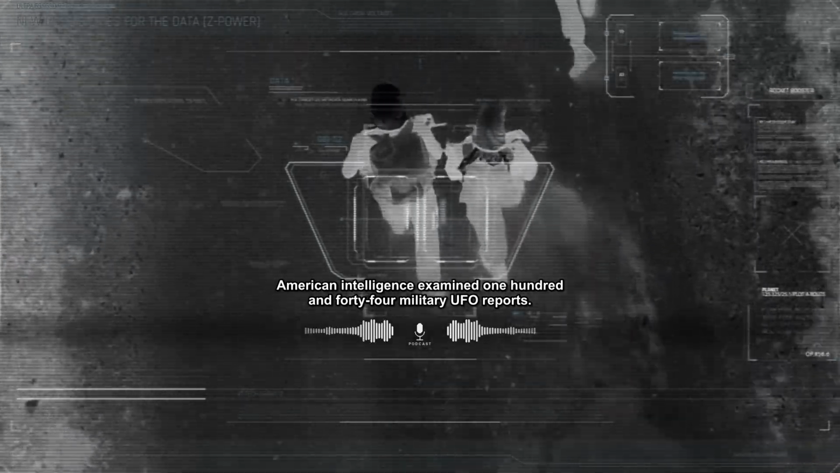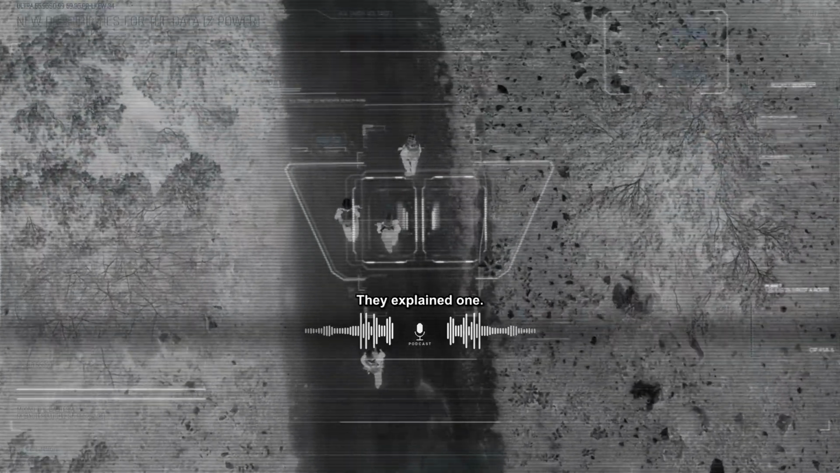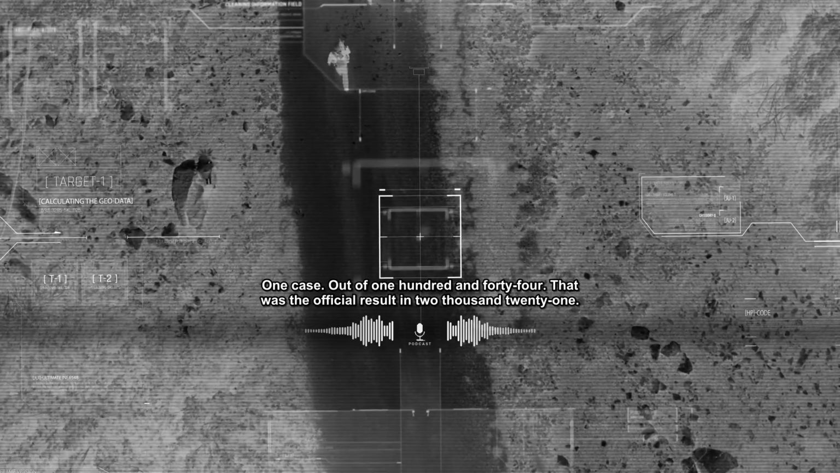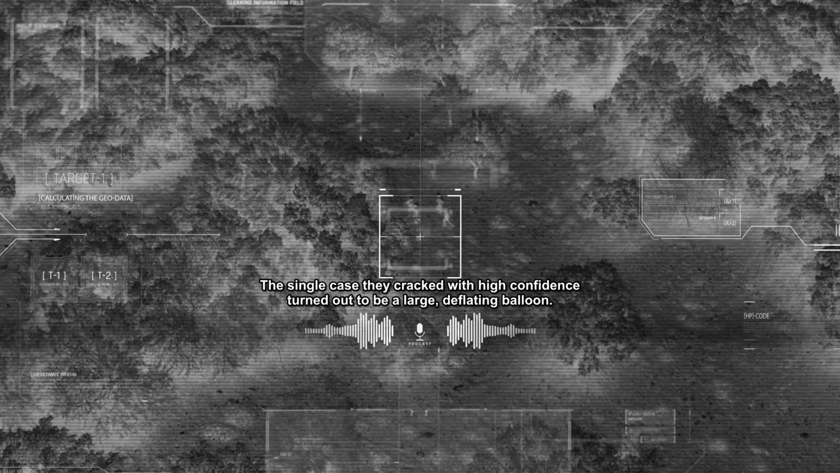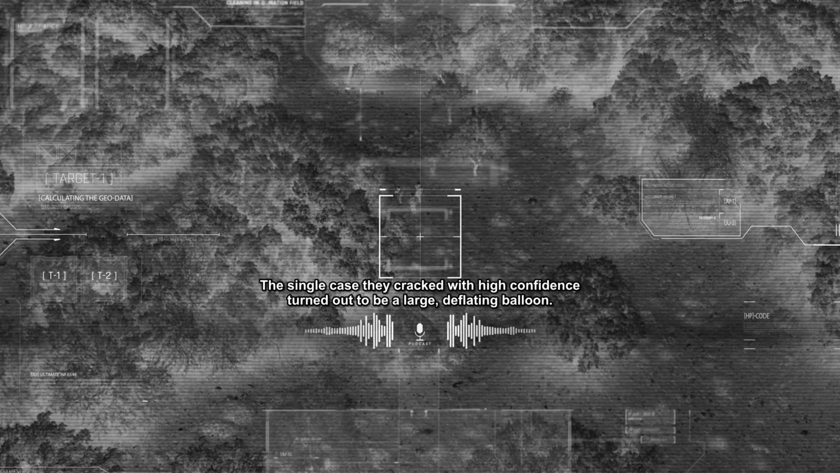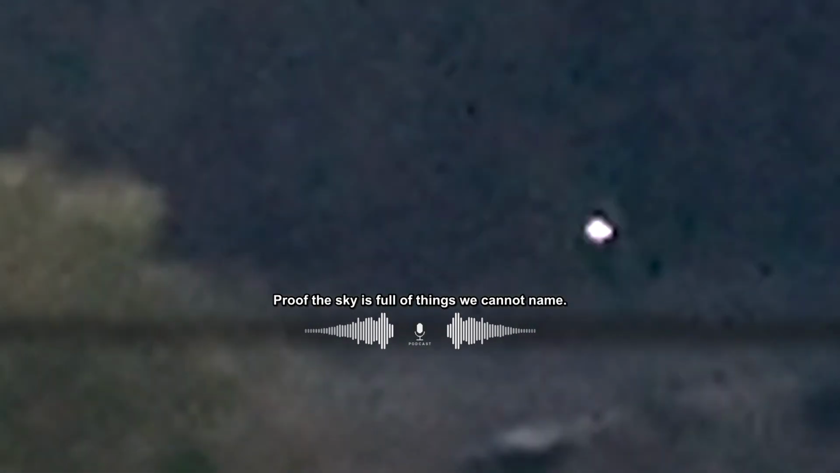American intelligence examined 144 military UFO reports. They explained one case out of 144. That was the official result in 2021. The single case they cracked with high confidence turned out to be a large, deflating balloon. Everyone read that as a scandal, a cover-up, proof the sky is full of things we cannot name.